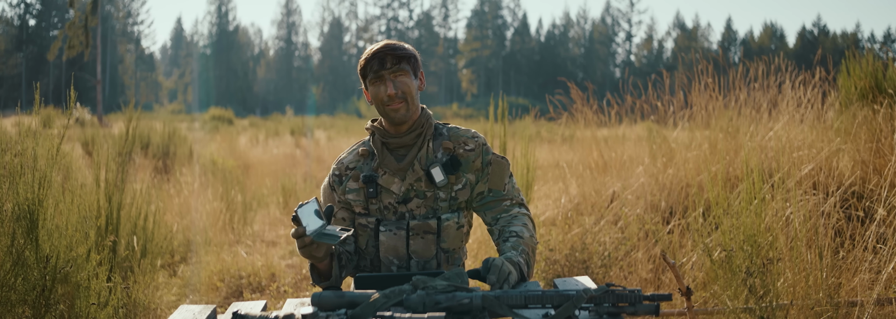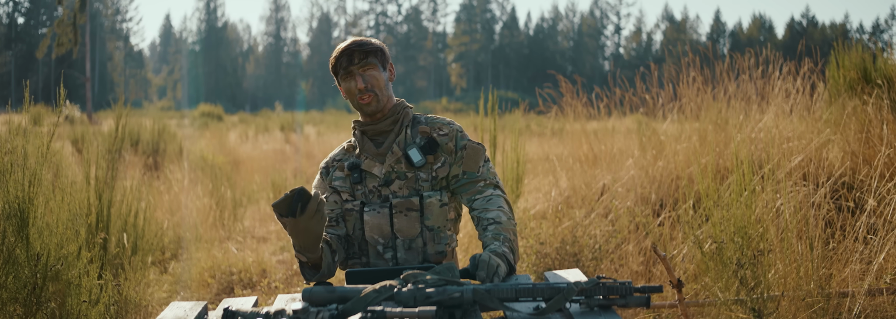Now, which is used for like spotting enemies around a log. Exactly, like in Saving Private Ryan, where I'm like, Jackson, machine gun nest.